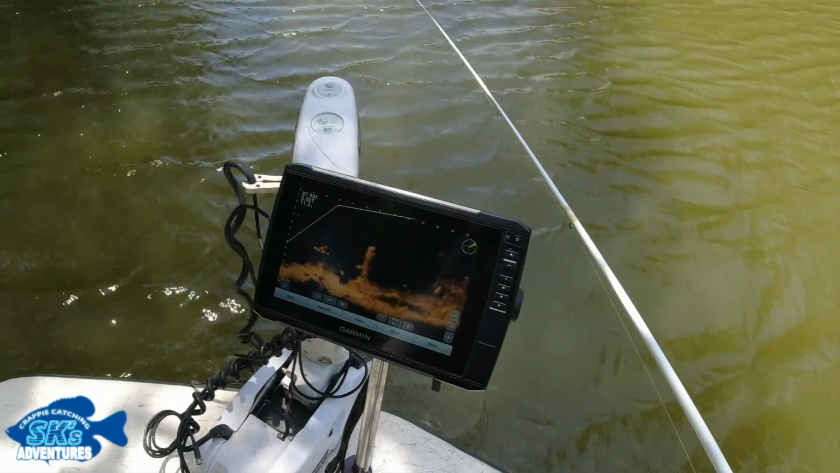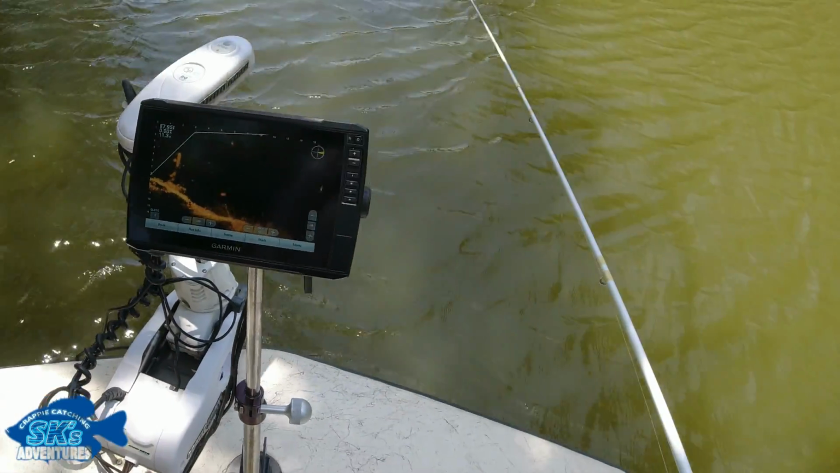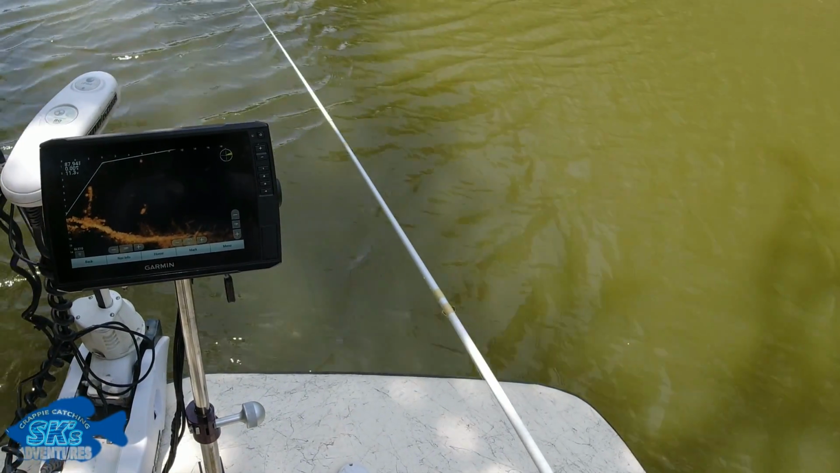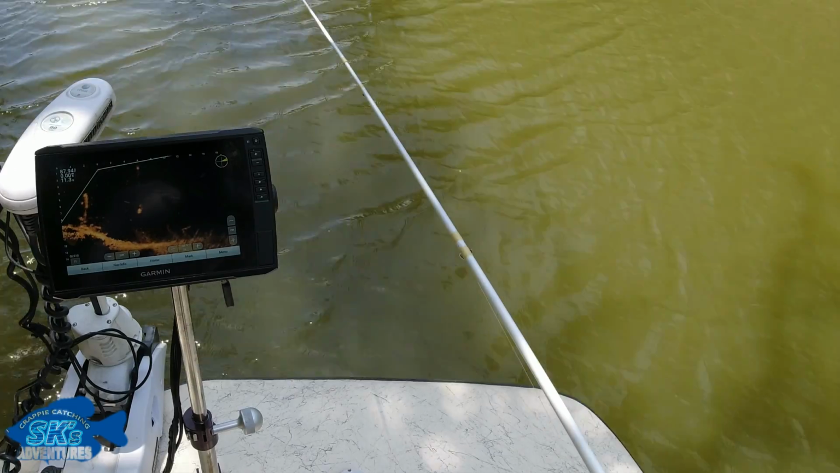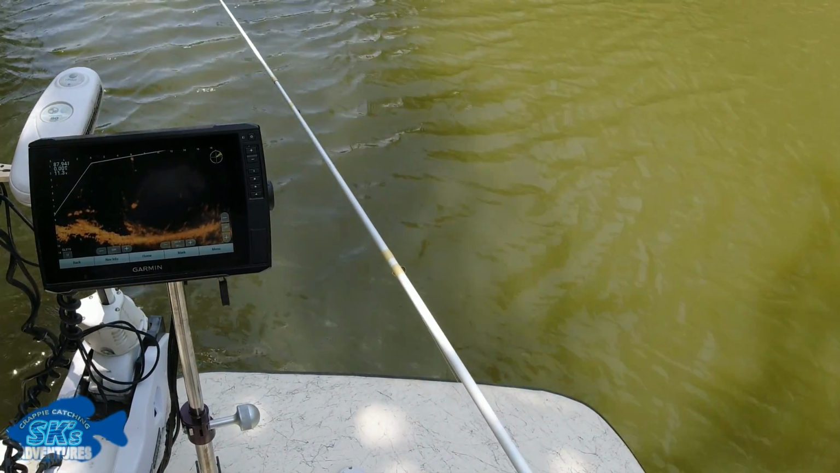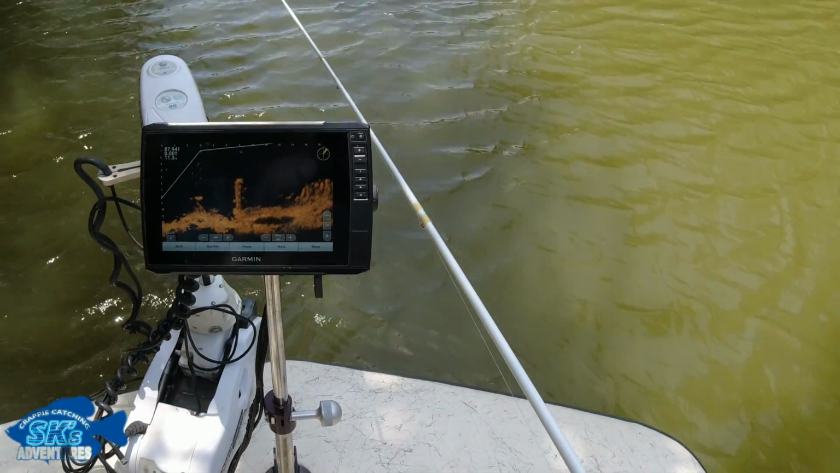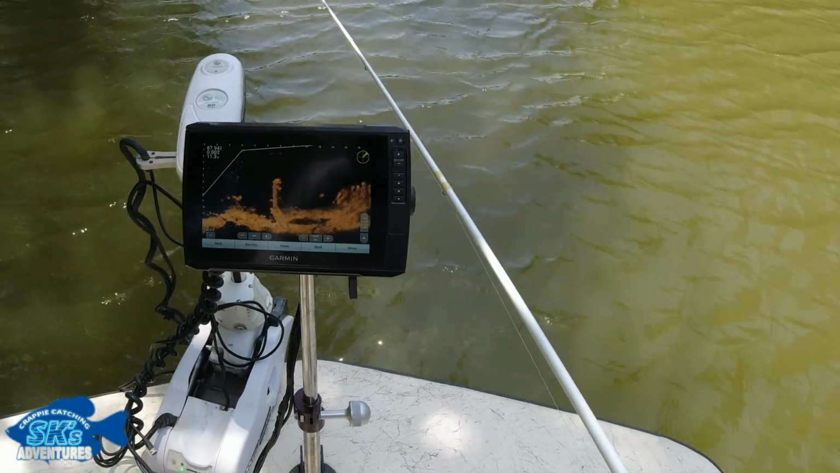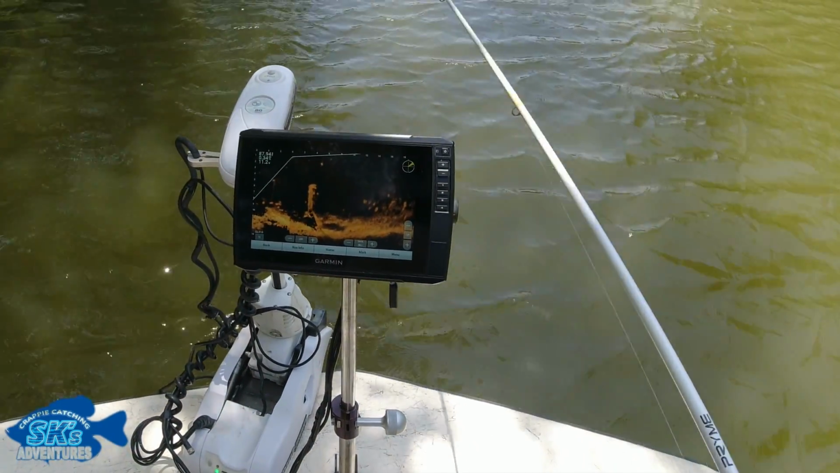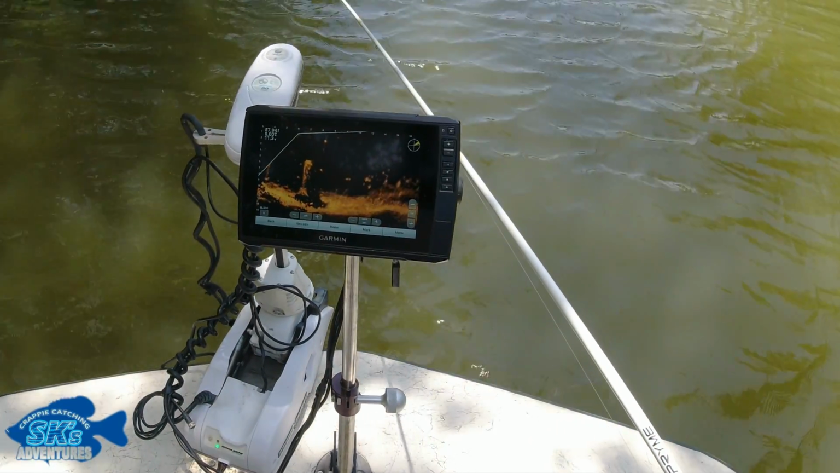Then you have TVG. TVG is another setting. And all of this stuff is very simple to get to. There's nothing complicated about these settings that I'm talking to you about. And ghost reject is another one. Your color gain. You have color limit. And you have your gain. And these are all settings that you really need to get to know. And time on the water, making these little light adjustments is what helps you get your unit dialed in.